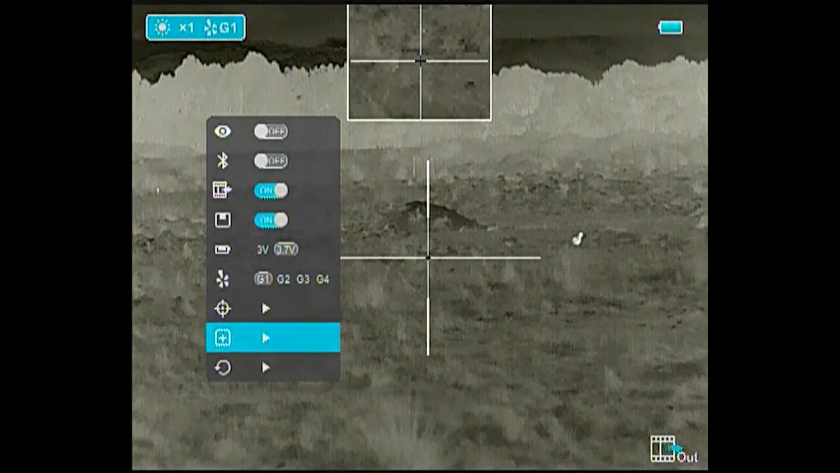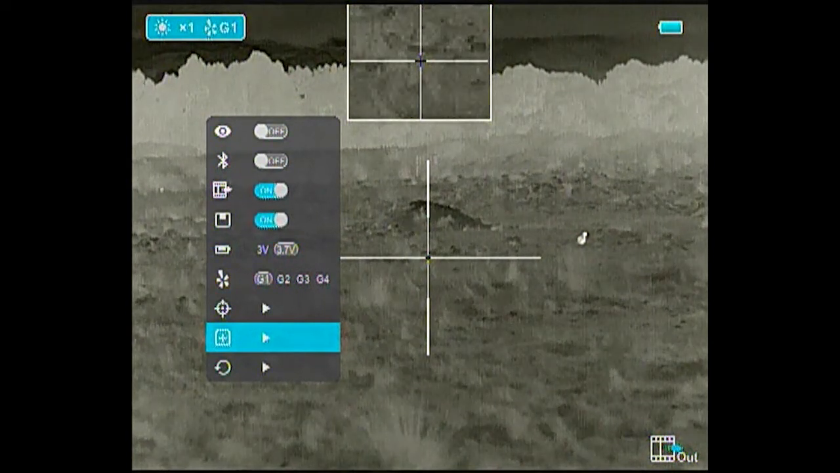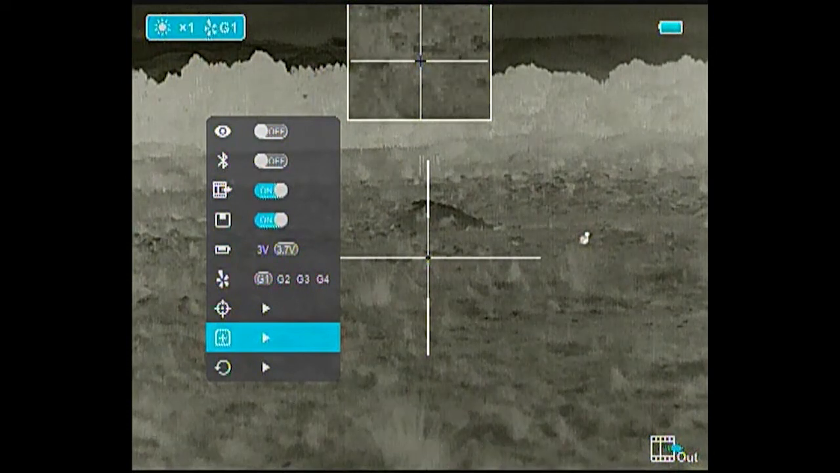Next up in the menu we have blind pixel calibration. So in the event that one of your pixels goes bright white or black, you can select that pixel and recalibrate it. It is a common thing in thermals, but it can be easily fixed.